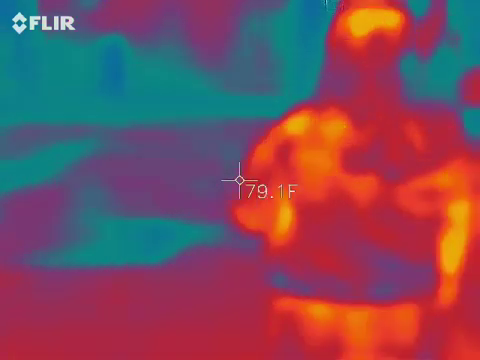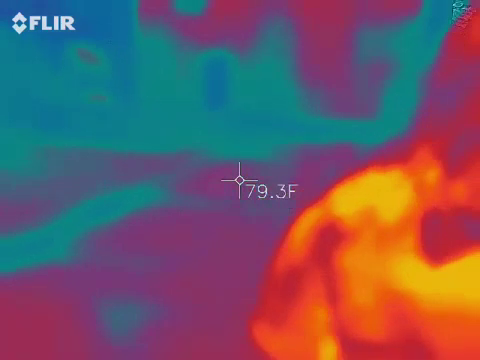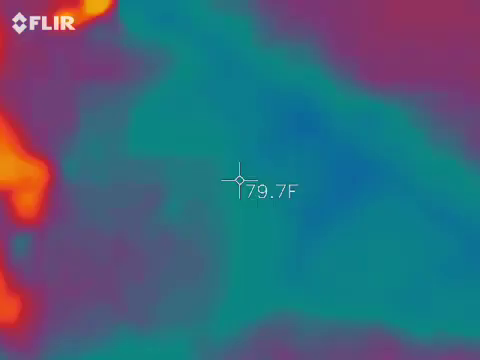What are you running for a temp? 74, 78, 75. That's accurate. Right there was just 78. That's because there's water on the ground.